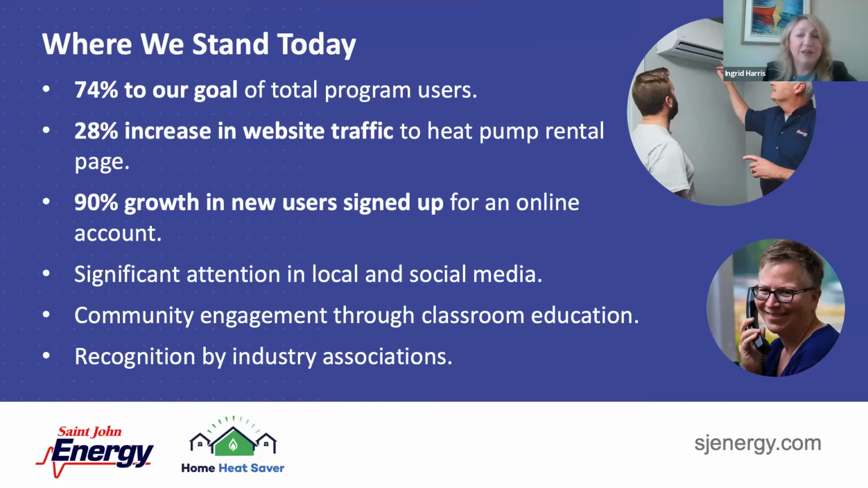So we're doing a lot of community outreach like that. And certainly industry associations and partners like yourself, we've been invited to speak at forums. And this is really only 3 or 4 months since the project launched. So pretty excited about some of the other things that we're going to be finding out as we continue here.